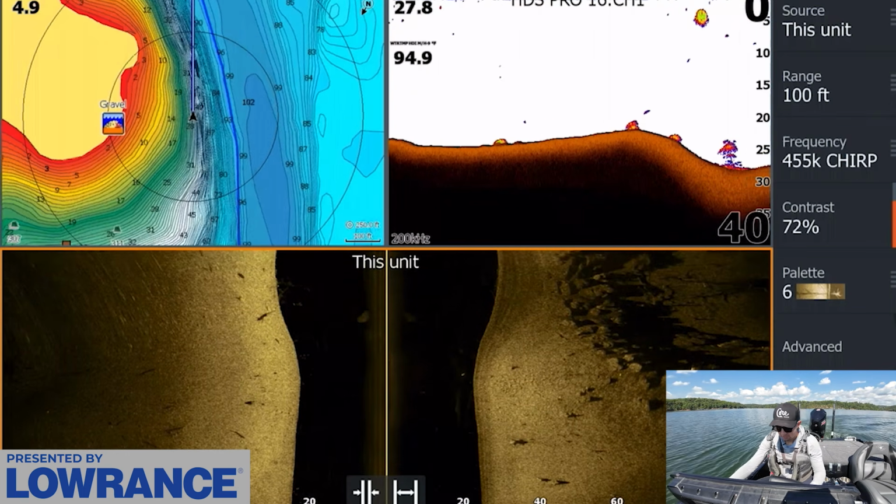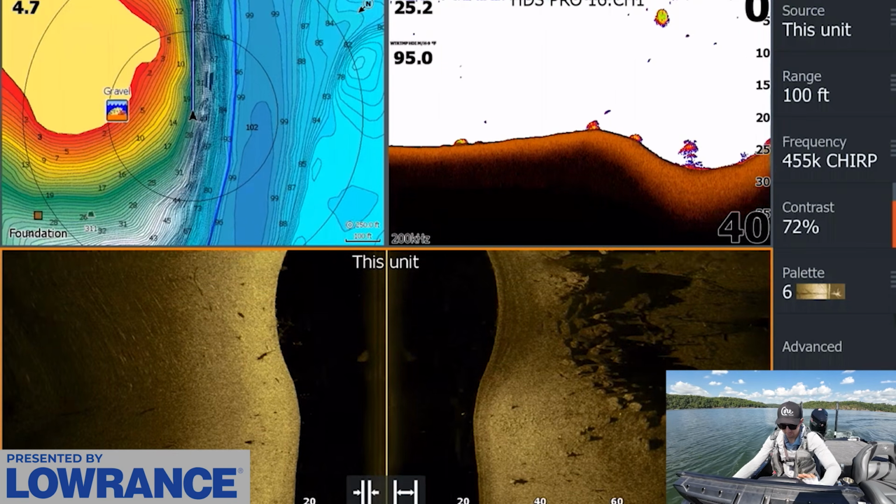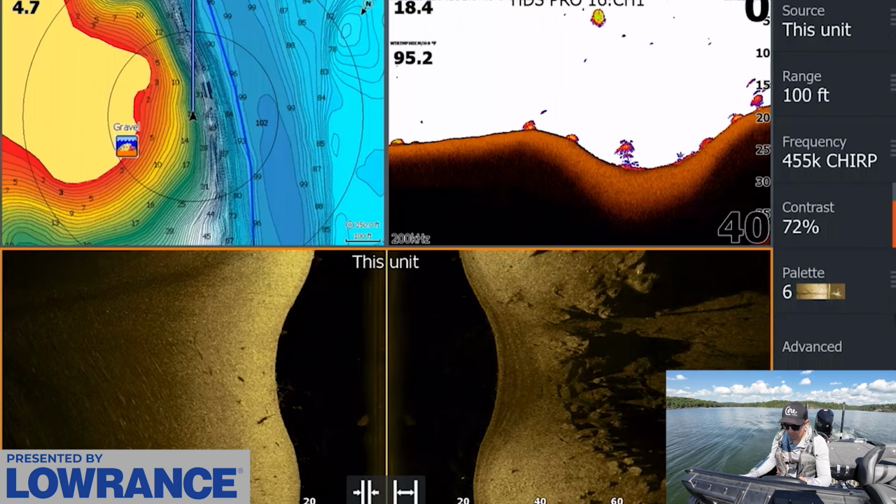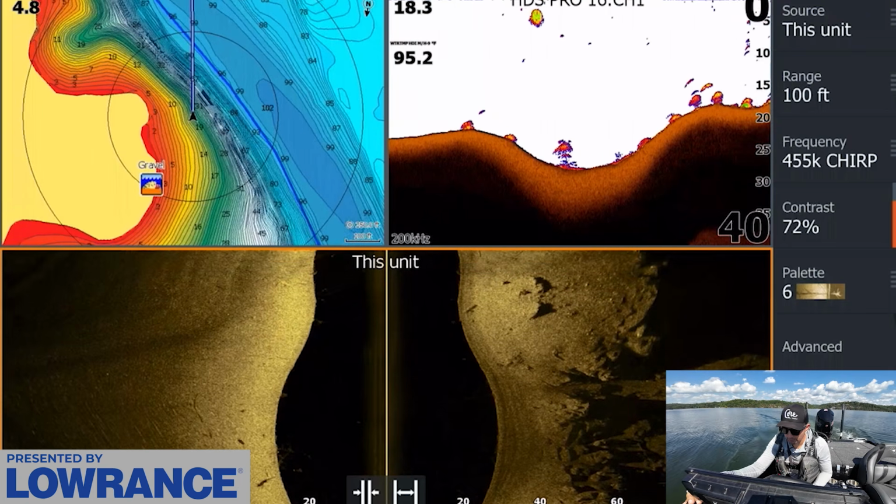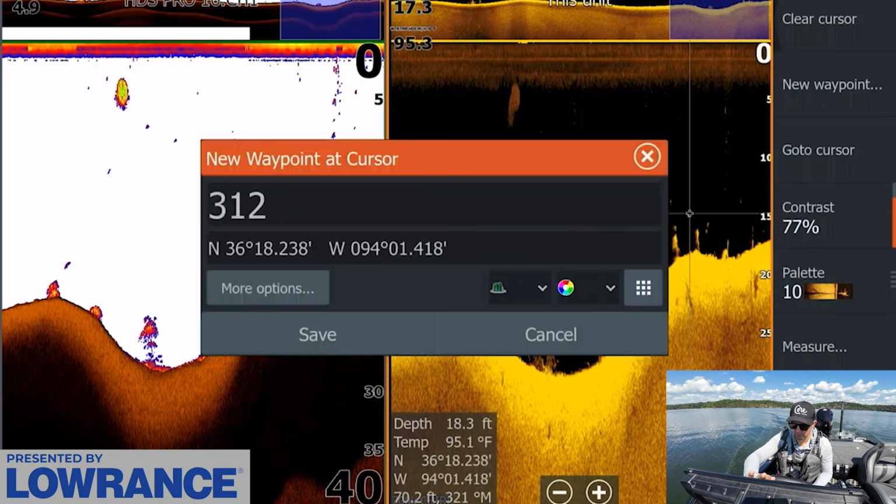Not seeing any schools of fish or anything jumping off the screen, but I really like that rocky drop. We'll regraph this again right on that drop. But I want to see if we can, there we go. There's some fish right there. This is more what I'm looking for. So there's some fish in these rocks on this drop. Those are some quality fish right there too, right in here. That's what I'm looking for.